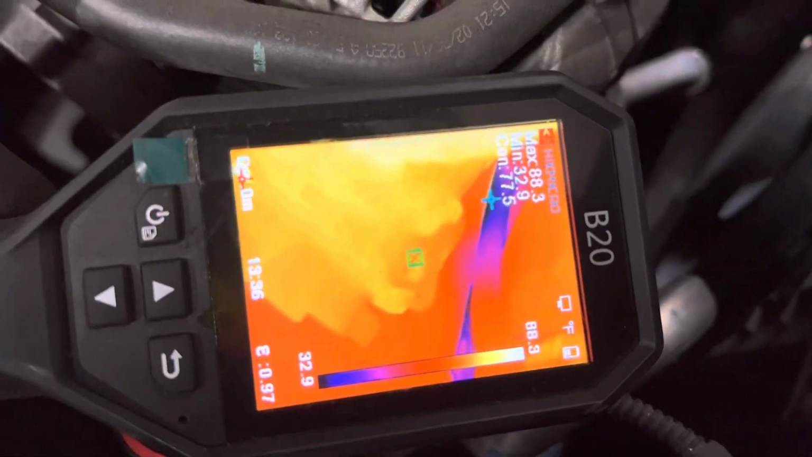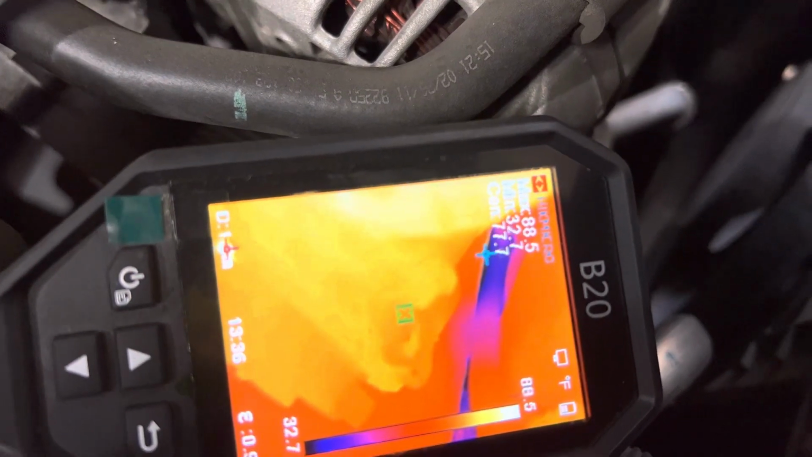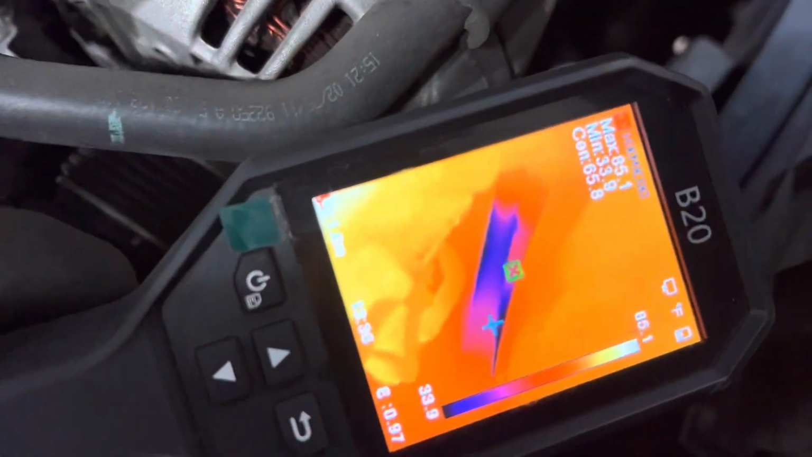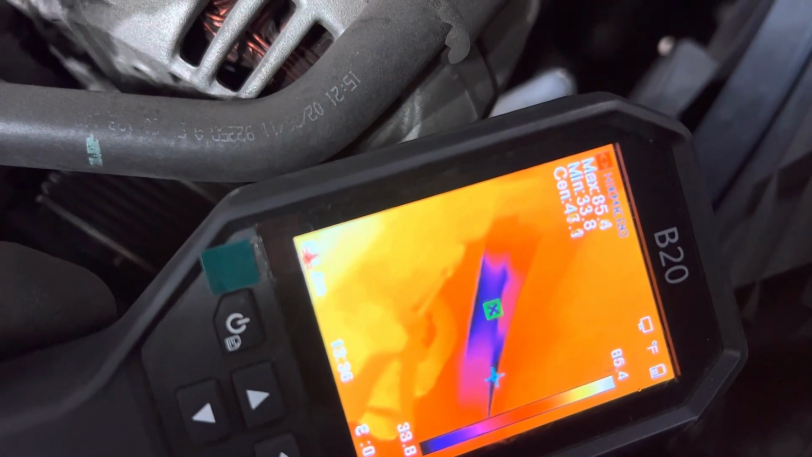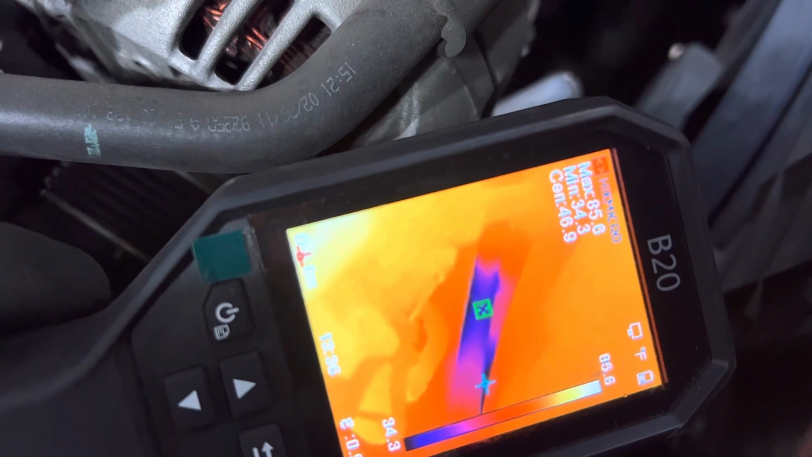the compressor itself is center. Center says it's 78 degrees, but that's a cold line down there. 47, 33, 33 degrees on that cold line down there.